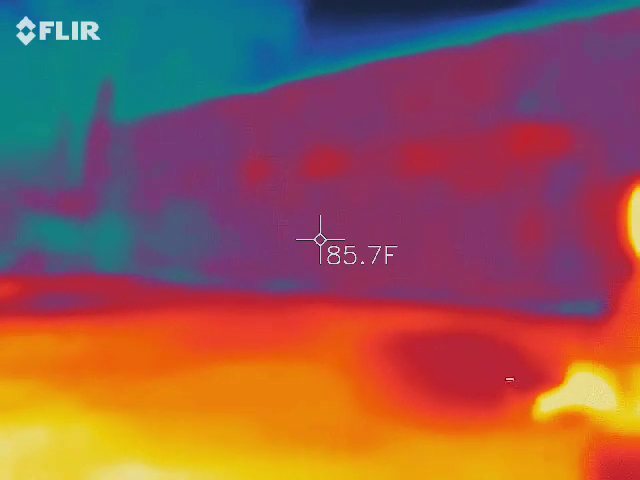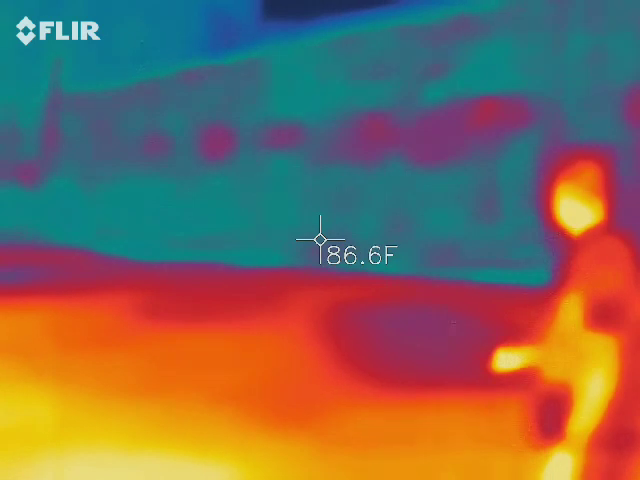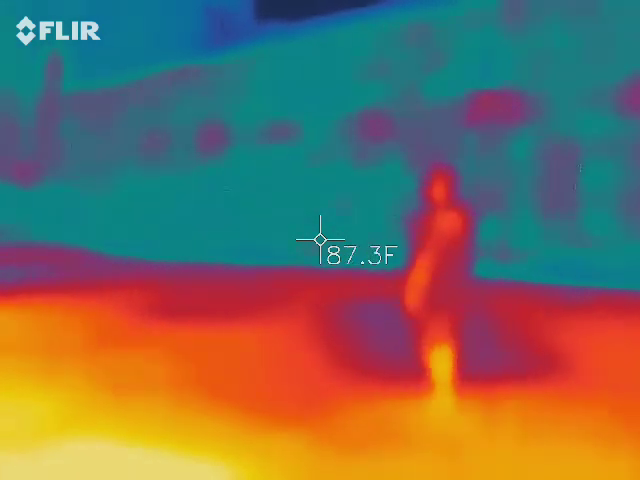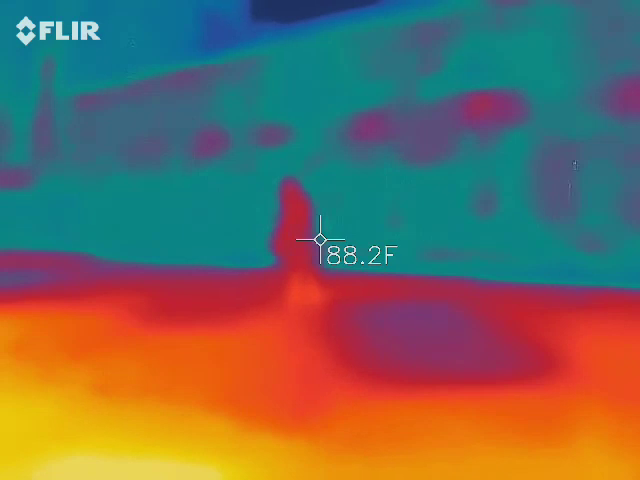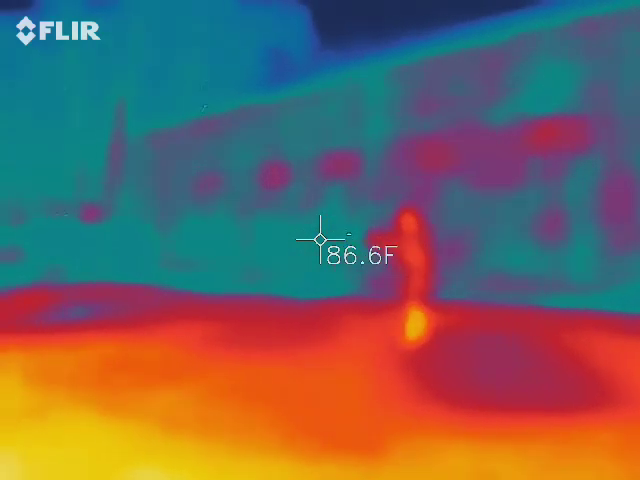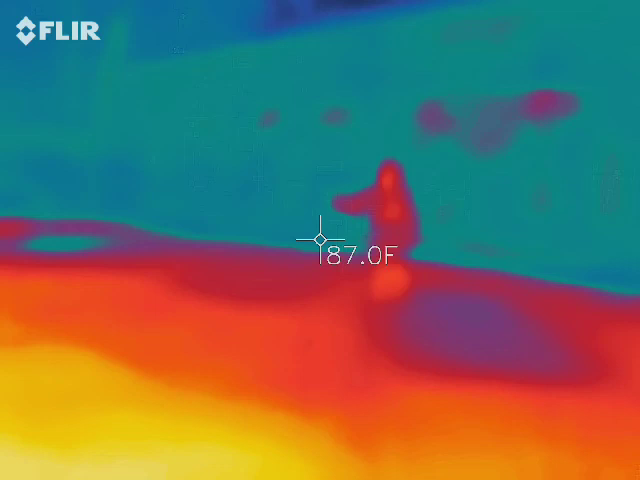Yeah. We're just trying to catch the temperature to see if it'll come back. Is it dropping in temperature or going up? It's going up, but it was colder. Oh, wow. It went away. That's where I saw the figure, actually.